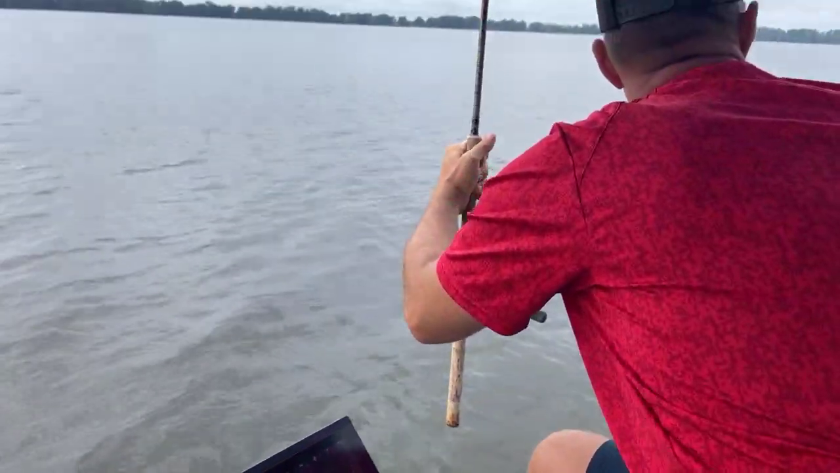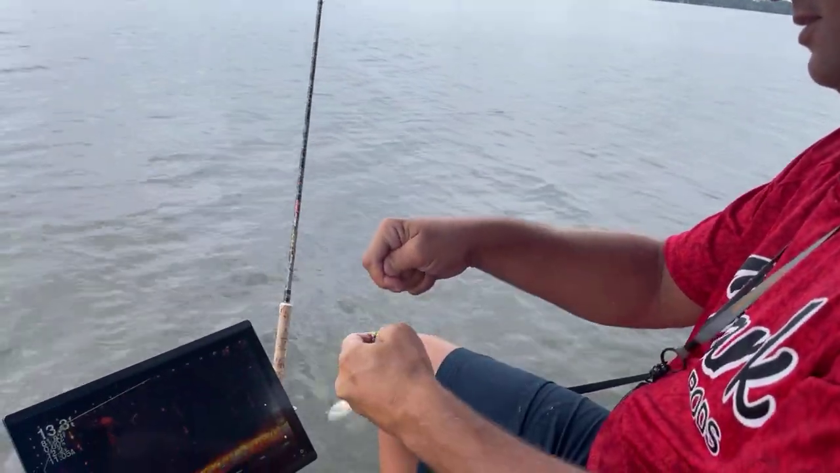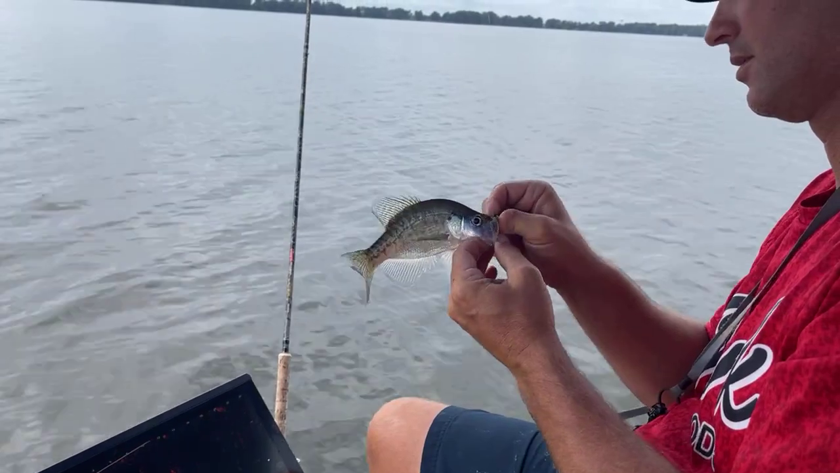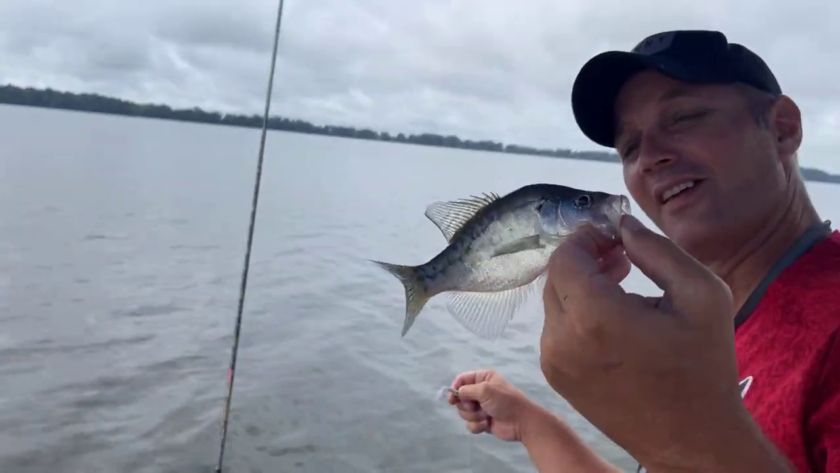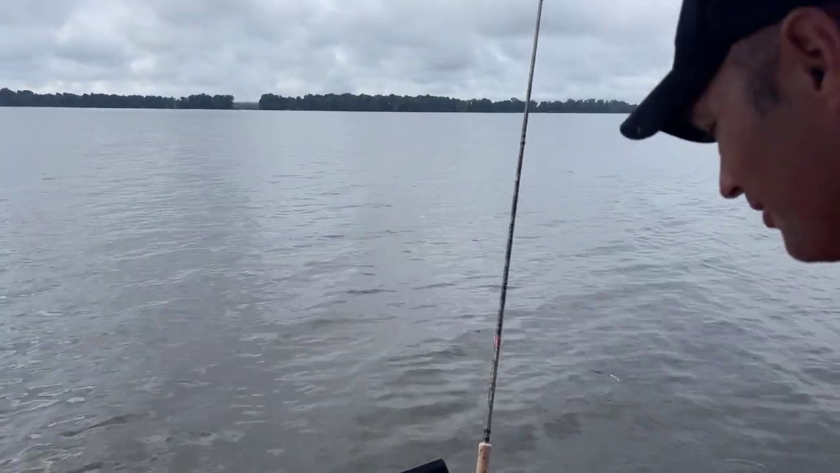Little guy. Hey, he still needs to eat too. Little crappie still need to eat too. There's the Dink Award for the day. Yeah, there's the Dink Award for the day.